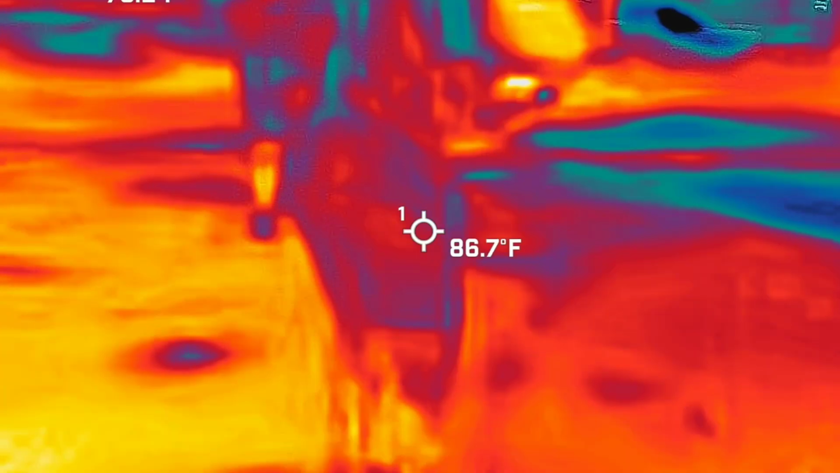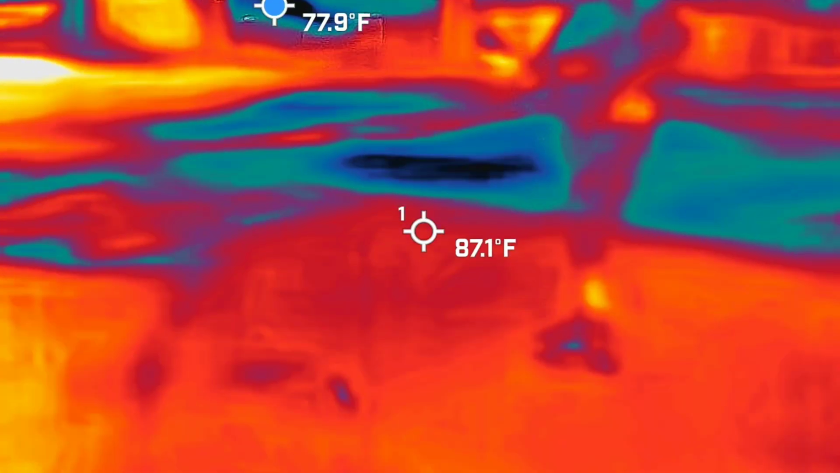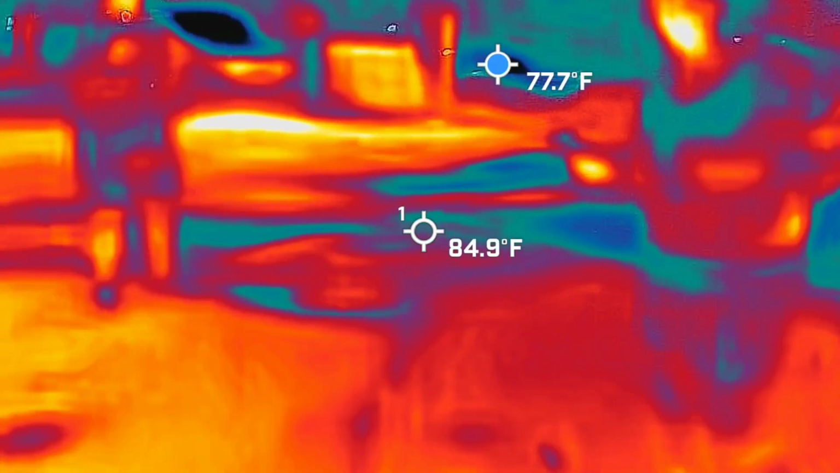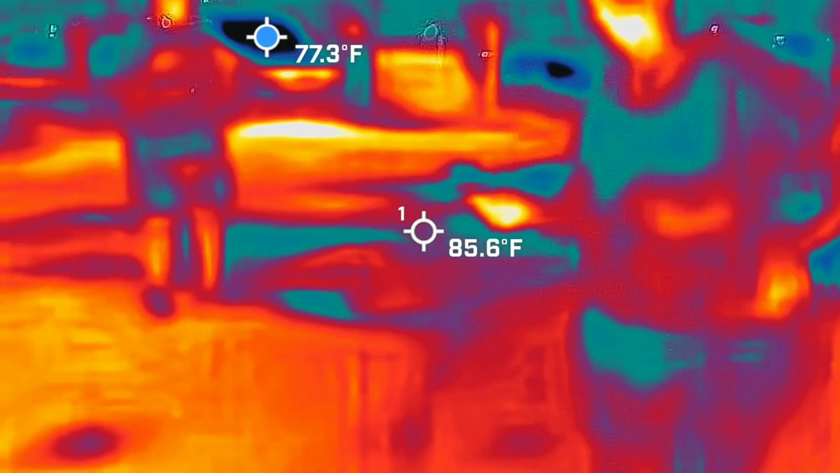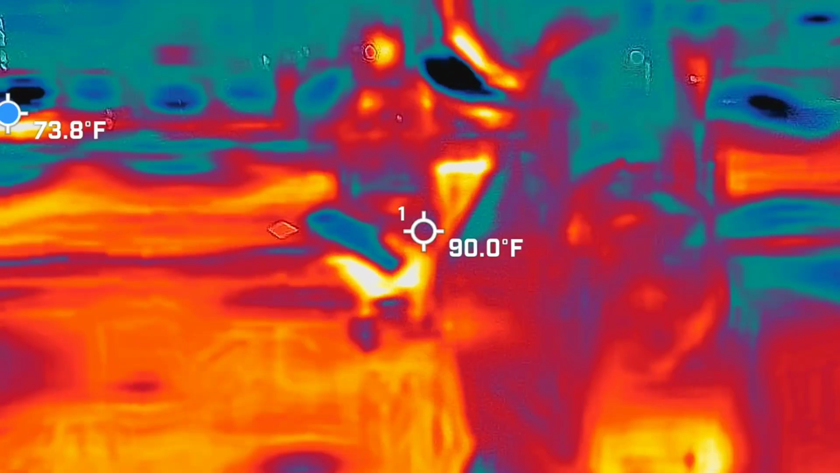This is the final time I'm gonna ask. Where were you buried? What's that? It was something black. This is the ground. That's glass, 77. 12.3 right here, 12.6.